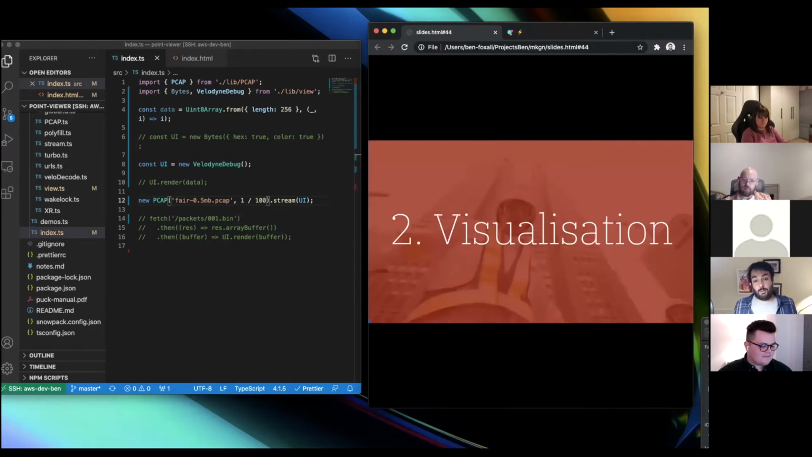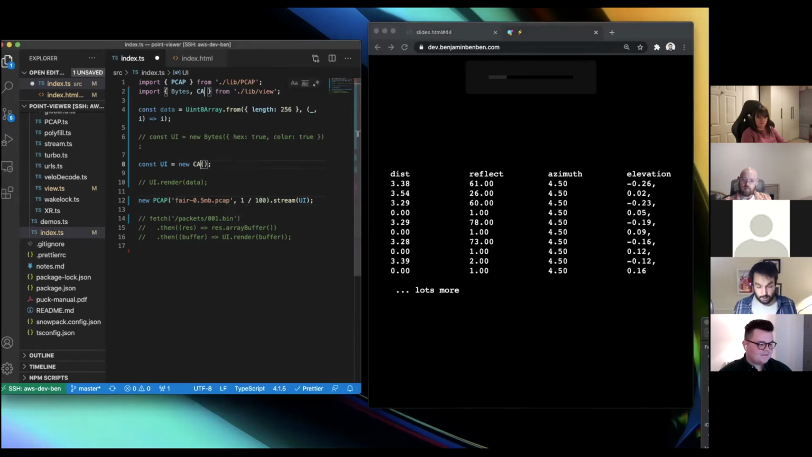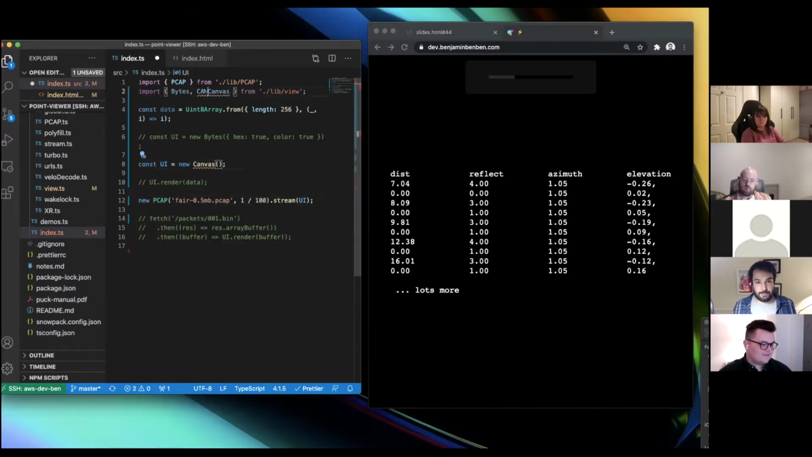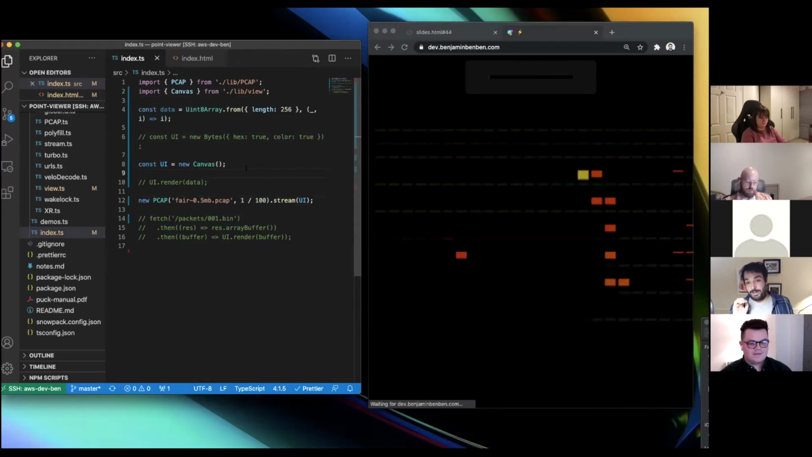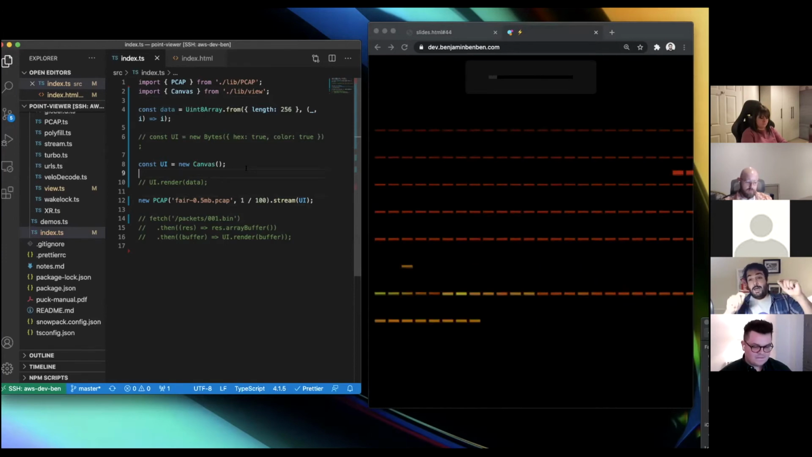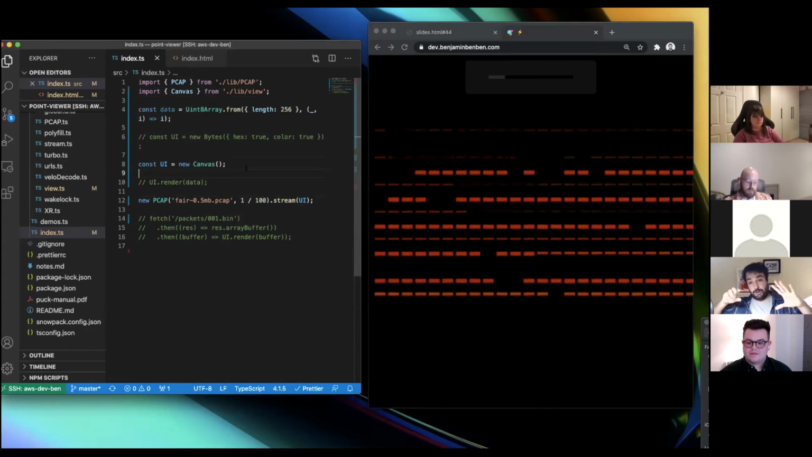So we've taken this data and just plotted it raw, but we can start doing some more interesting things here. The first thing I'm going to do is pull out this canvas, like that. What this is going to do is take every one of these packets and plot it to a single canvas. So when we enable this, we're taking that exact same data. The height is the distance away, and the color is the reflectance.